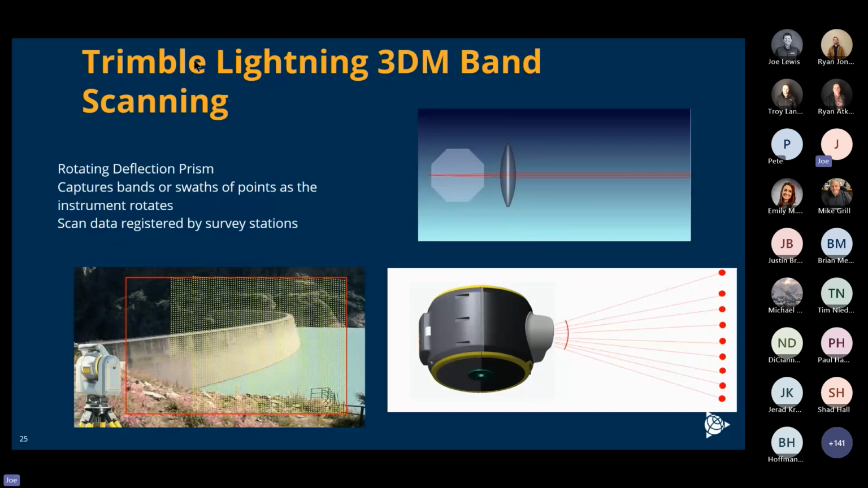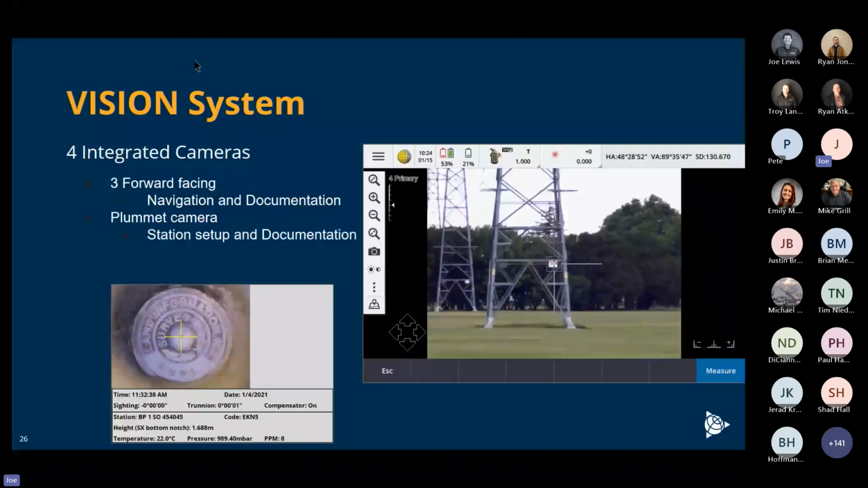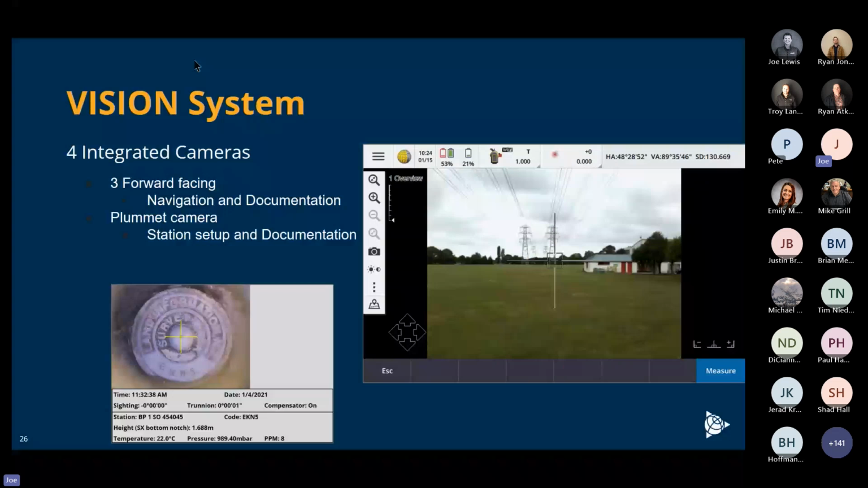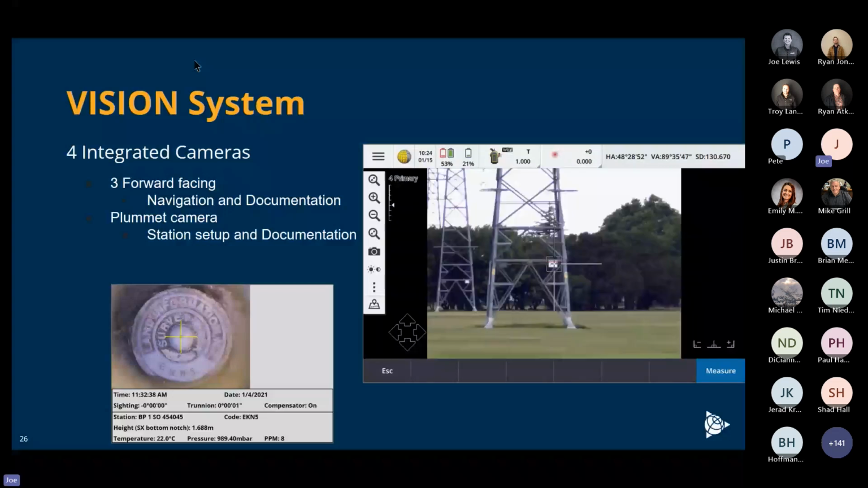Very visual oriented. You've got 4 cameras. One of them is going down. If you look on the right-hand side, you can see as we continue to zoom in, it's got incredible optics where we can actually read this, and we can find very precisely where we're looking at on that sign. Great for any imagery. It does have a laser pointer with a very good spot size.